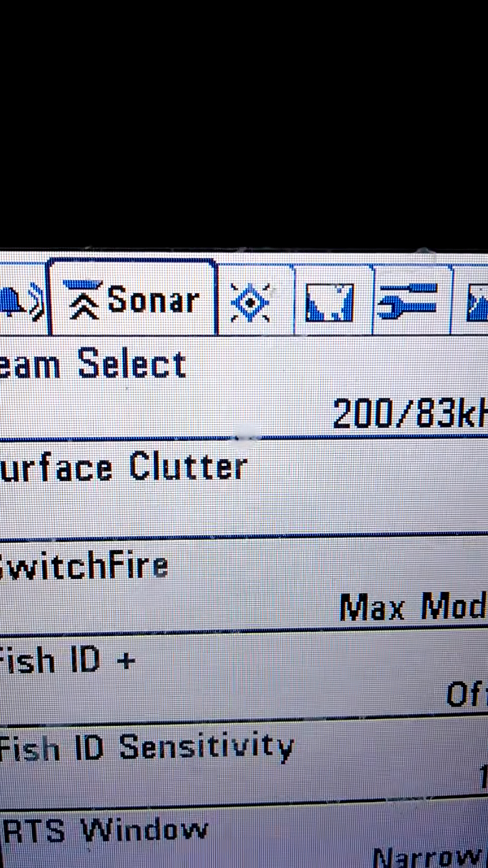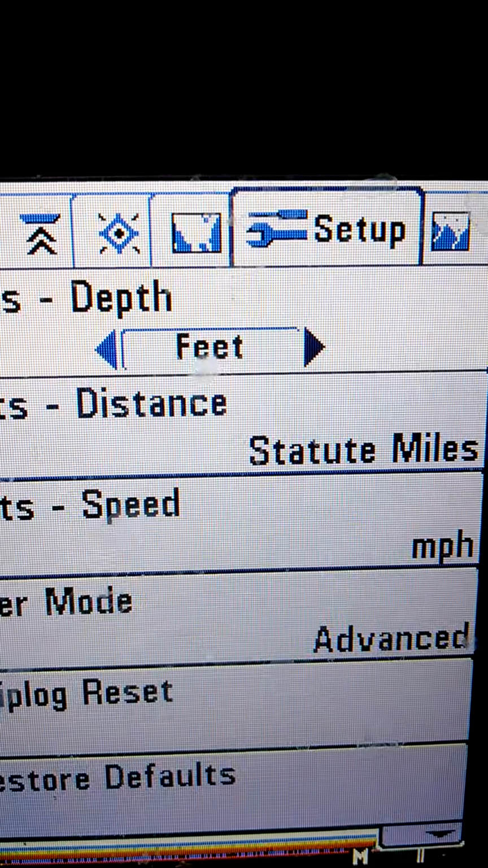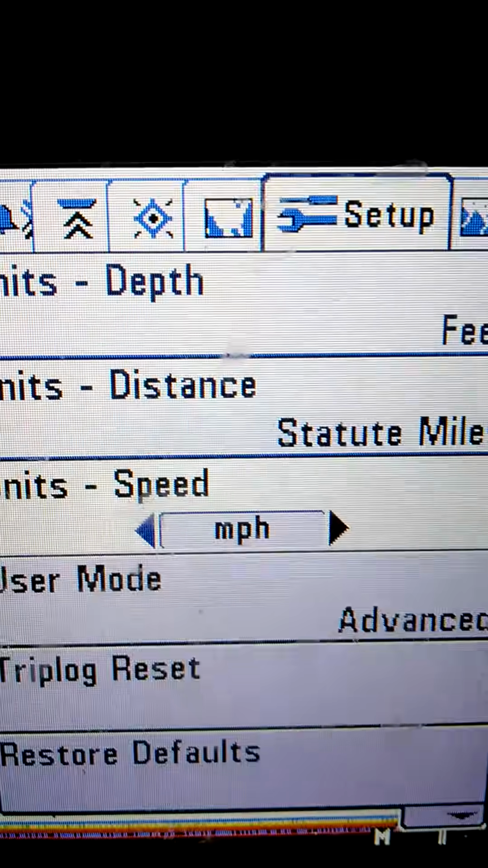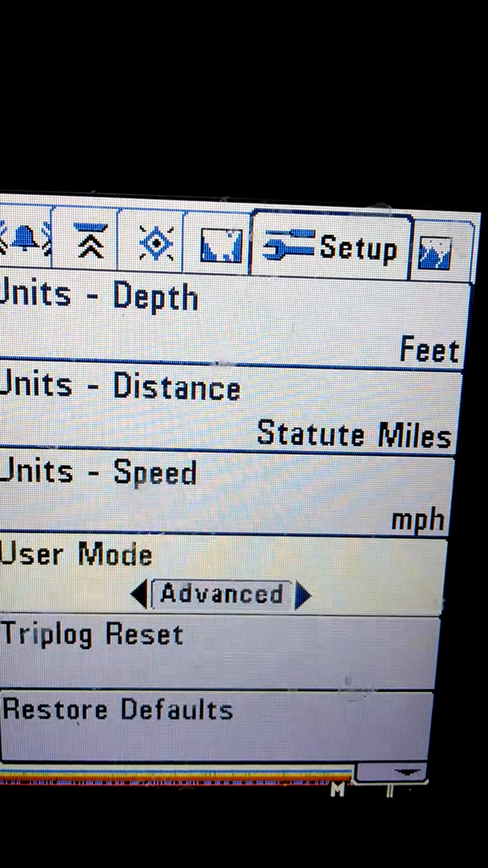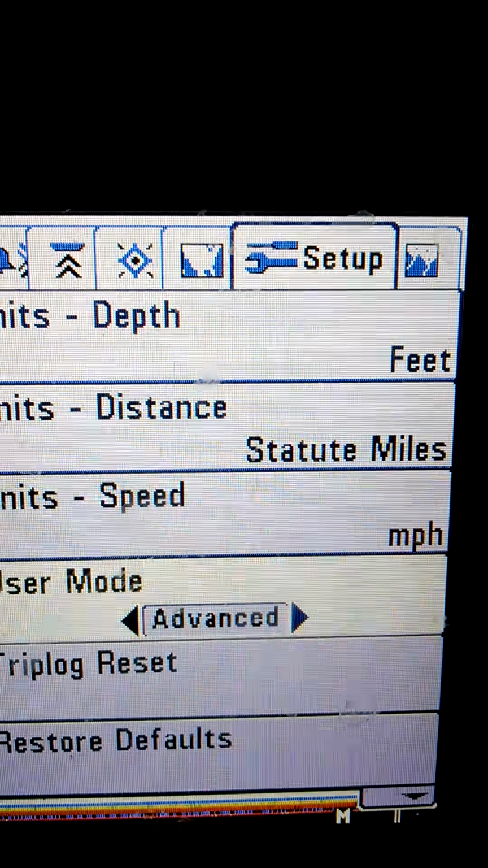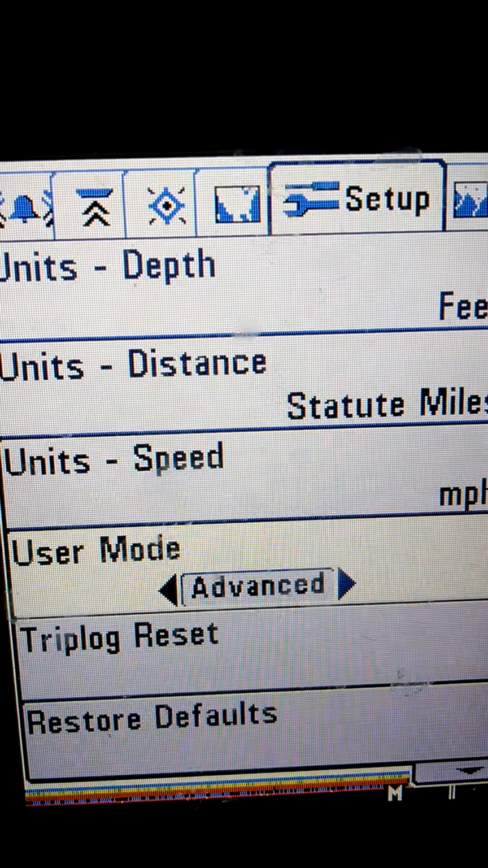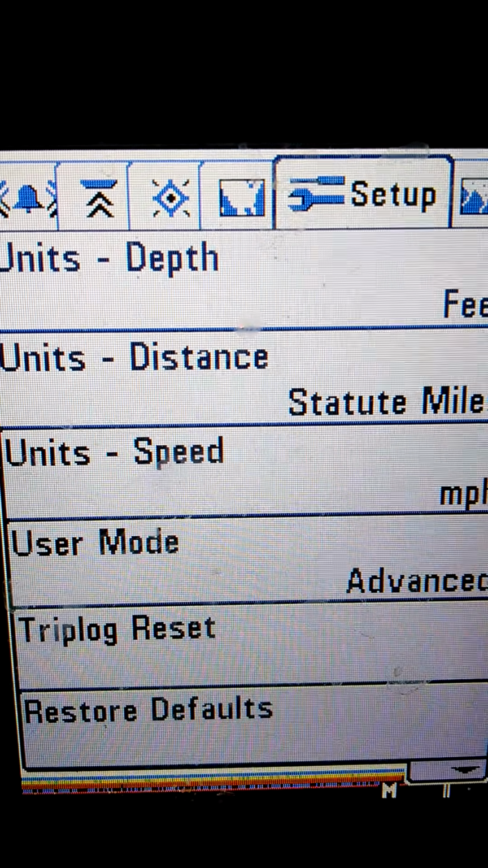Hit menu twice. First things first, tab over to setup. You set it to feet, miles, units, miles per hour, user mode. This is what I want to show everybody. You want to make that advanced. It's just going to give you all the options when you're trying to dial your graph in. Once I got that set to advanced, I hit exit. It sends you back to the top.